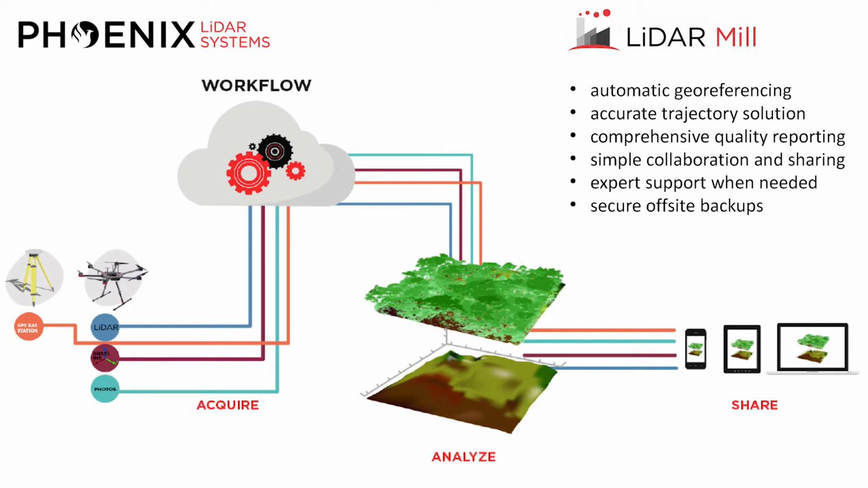LiDAR Mill does provide comprehensive quality reporting, which is an essential part of LiDAR post-processing. There's QA and QC at every step: A, to prove your results to the customer, and B, if something does go wrong, you want to know where that was. In the nature of a website is built-in collaboration and sharing, just because you can access it from everywhere. We also offer expert support at quite discounted rates, just in case you are having trouble with your LiDAR data set.